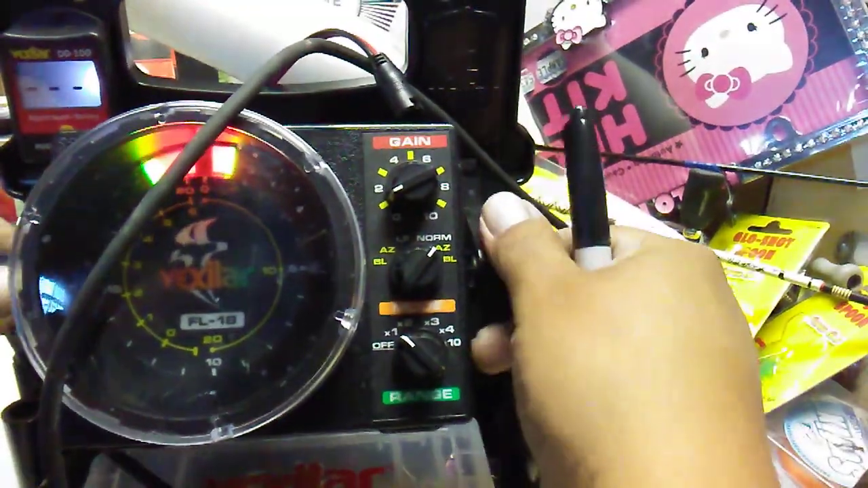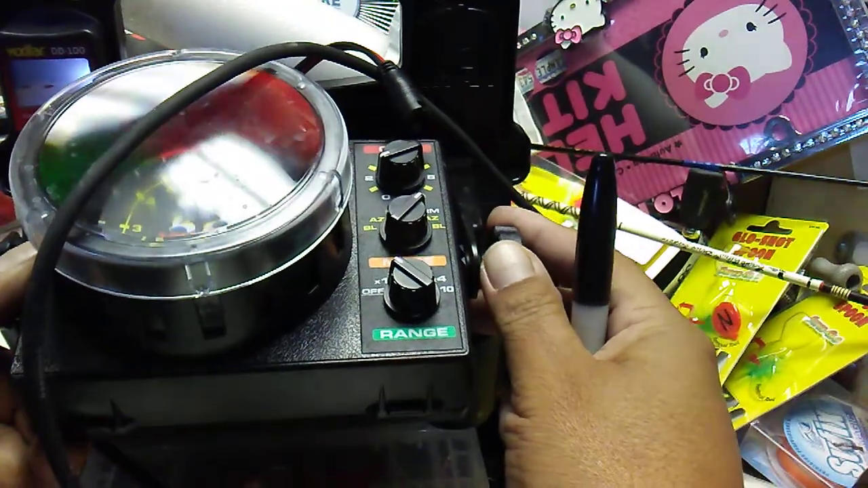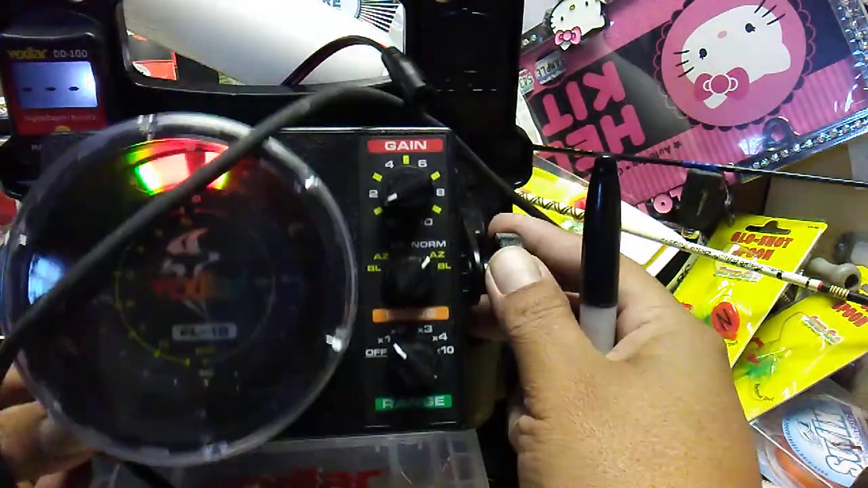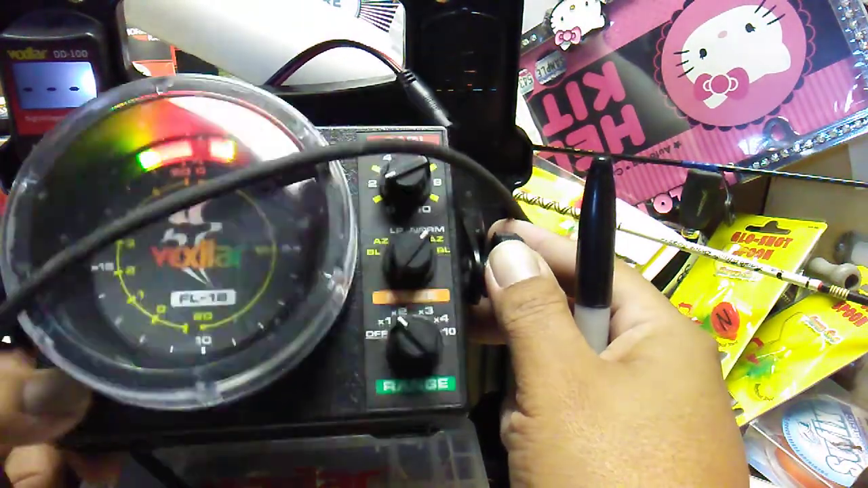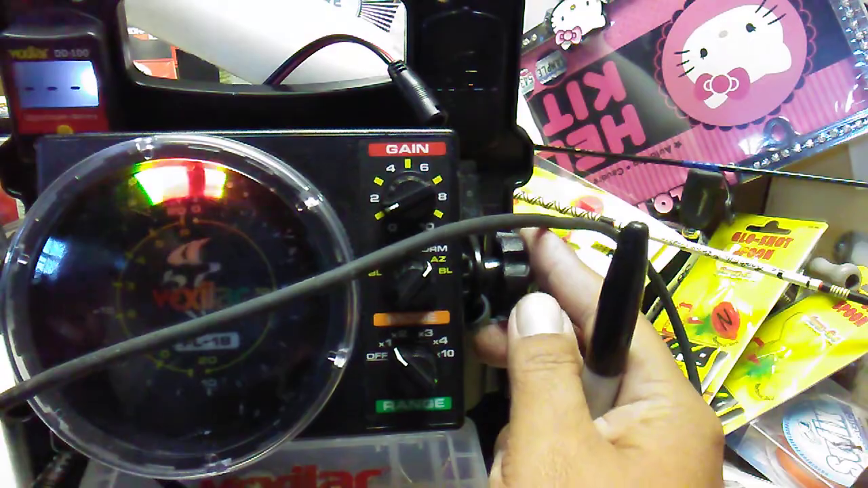Whoever assembled this, because when you're out on the ice, you like to tilt it up because you're sometimes standing over your hole. There's a cutout in the back, but the power cable came loose.